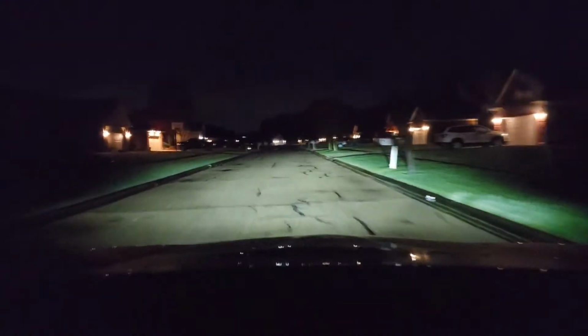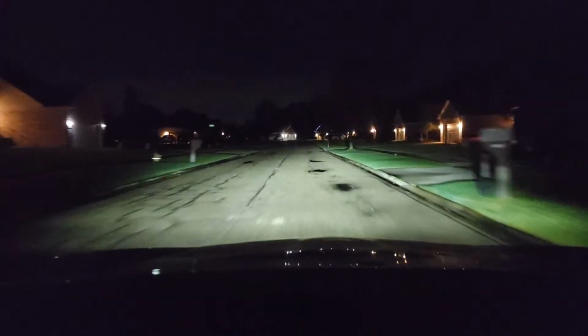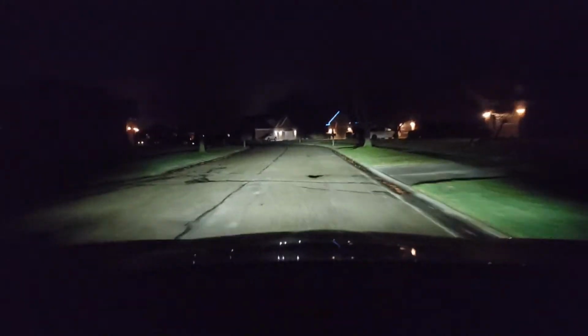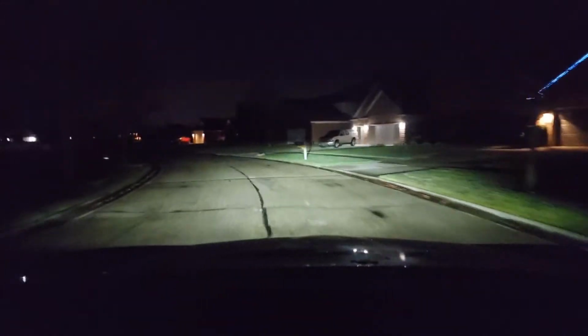So I'm looking for a familiar house. All these houses in this area look the same. So it's really hard to distinguish. Going about 20 miles an hour. See? And once you start driving, you'll know what your speed is.